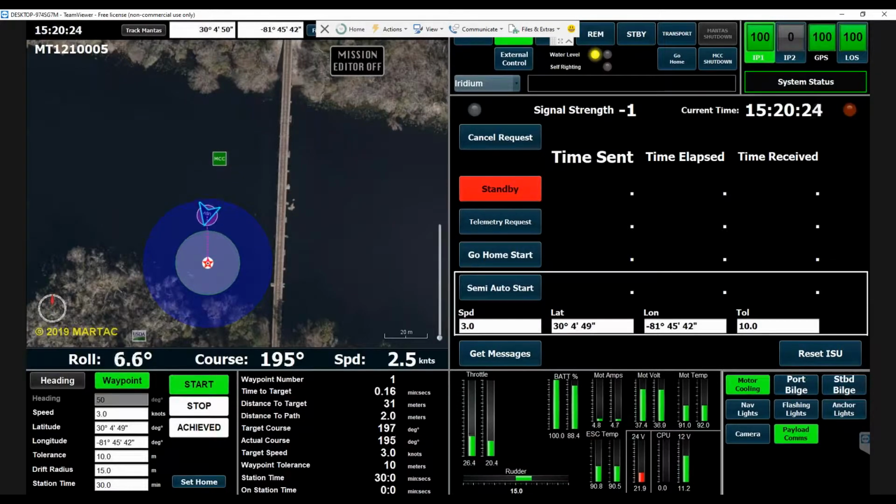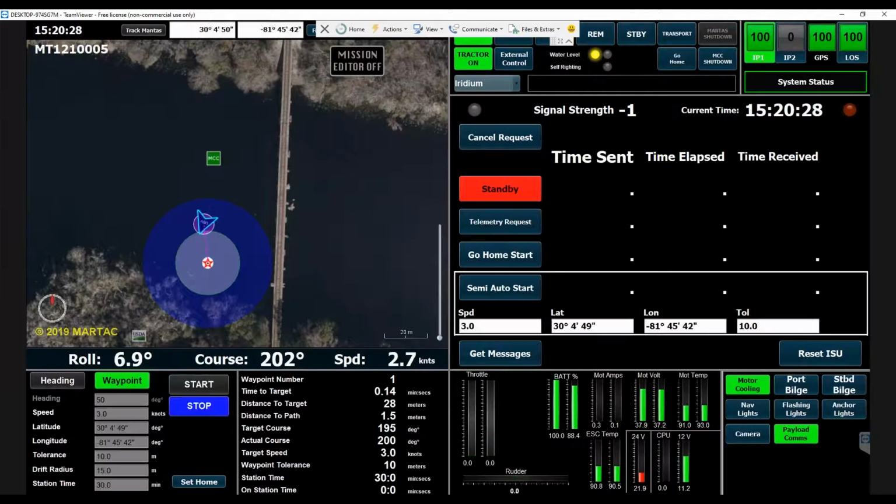Hey, thank you, Jeff. This is Tom Hansen again from MARTAC. So what you're looking at is the task or command and control interface. If you look in the upper left quadrant, the very large map, that's the mission map. Right now, it's got imagery. It also supports charts, NOAA charts, Admiralty charts. If you look at that triangle that says USV on it, that's actually the MARTAC Mantis, our vessel, in real time, the T12. And the star with the red star and the white circle is the waypoint.